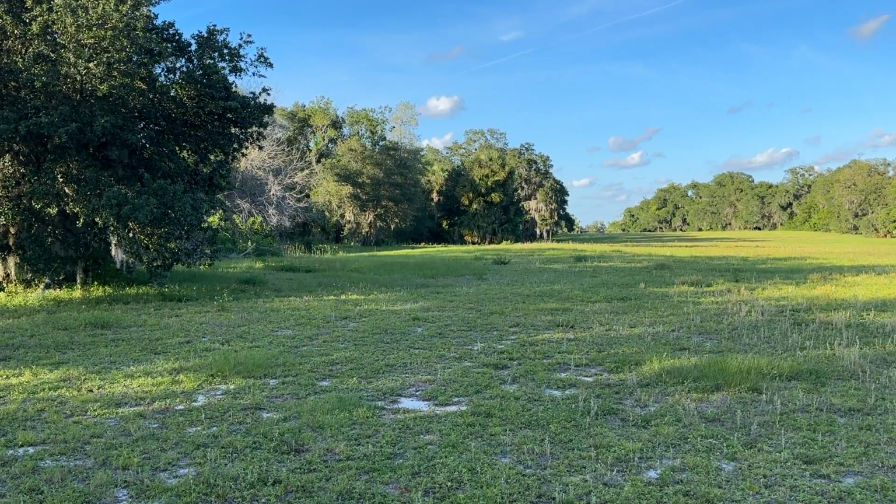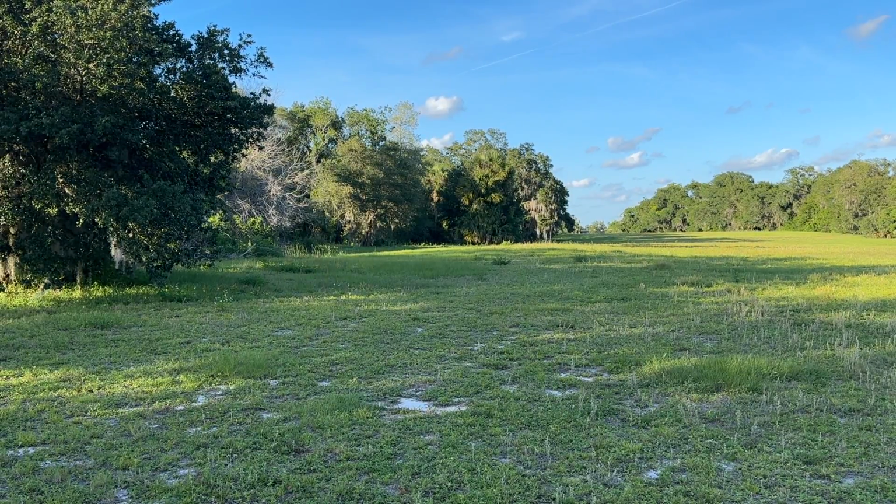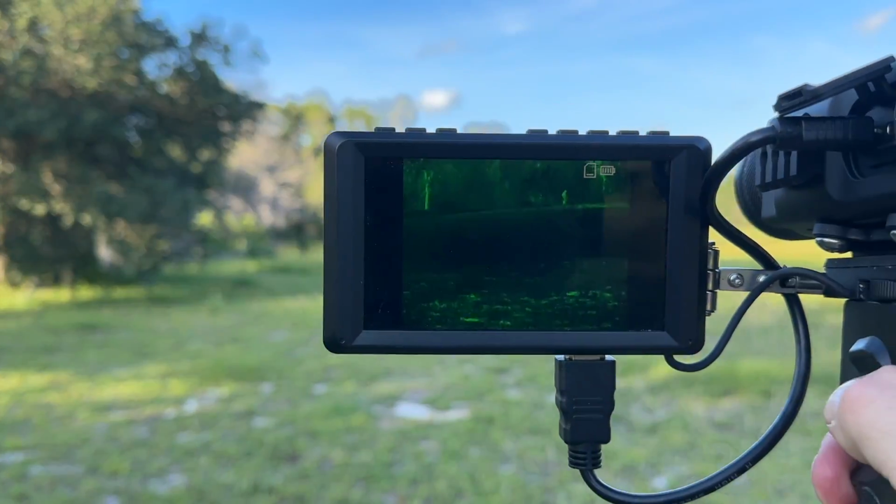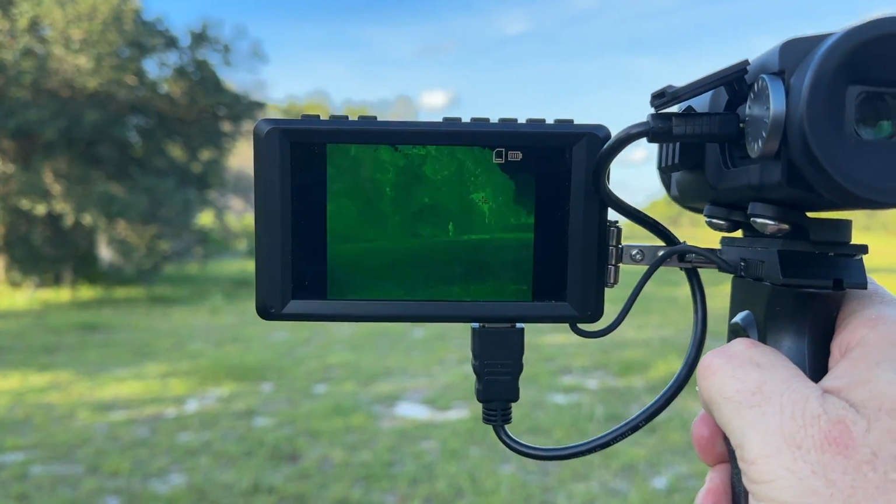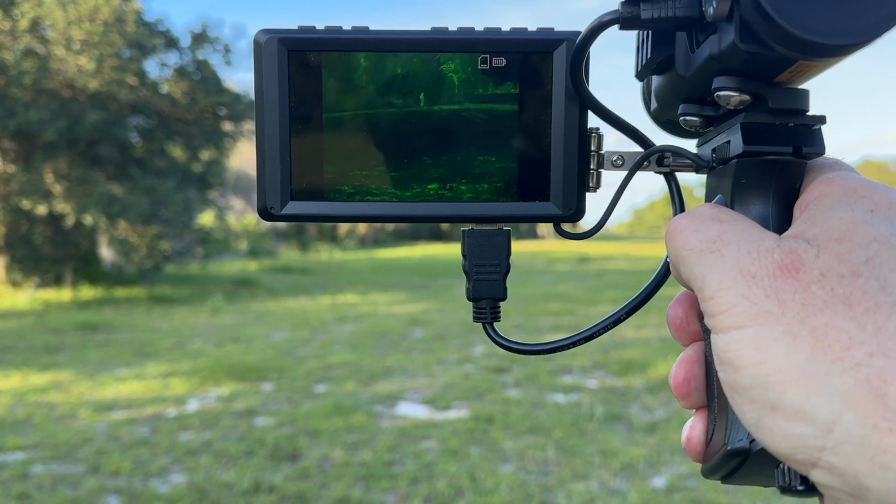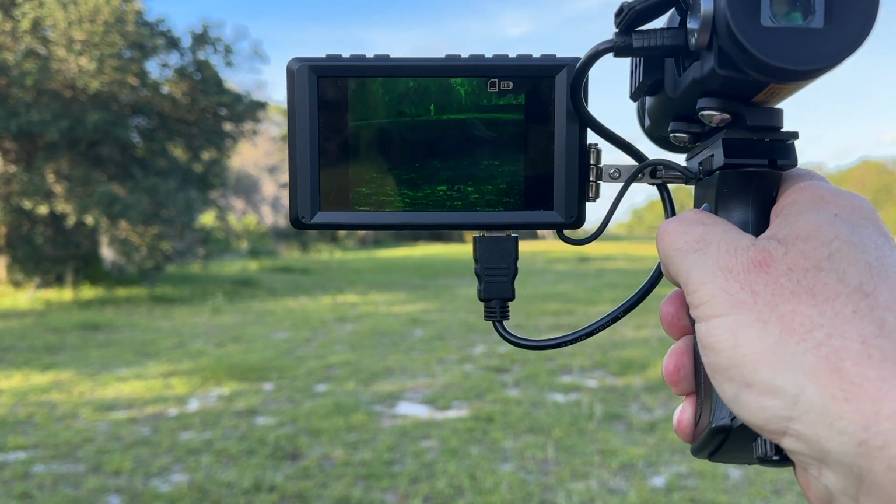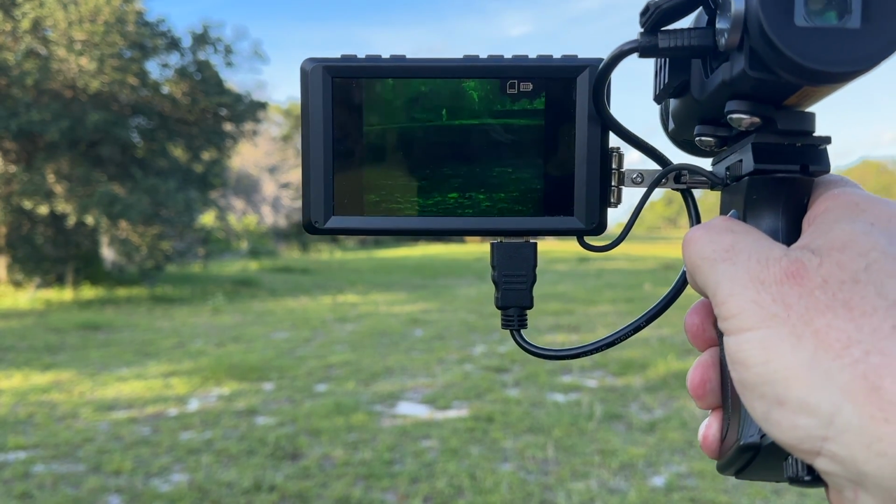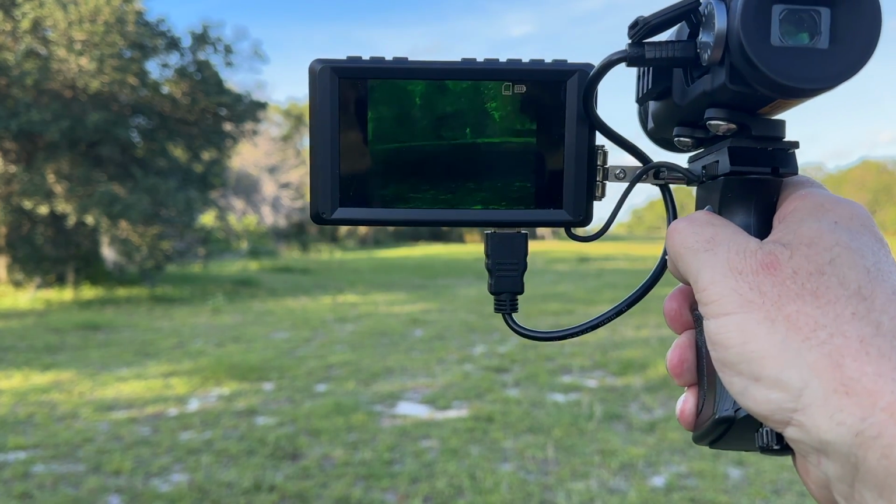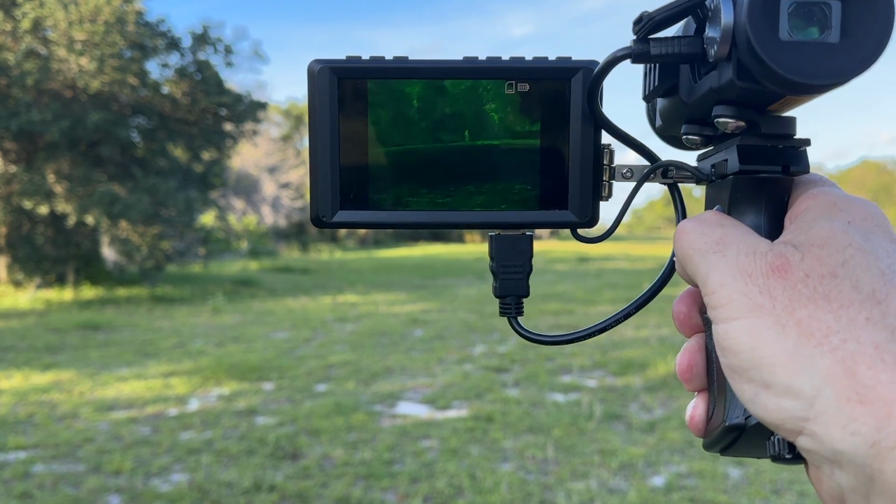So that's zero magnification, zero zoom. Let's see what we pick up with the TNV30. And there's Sasquatch right there, right in the middle. We've picked up a thermal image. Hopefully the resolution's good on the video camera so that you can see it. Just trying to get it in frame and in focus.